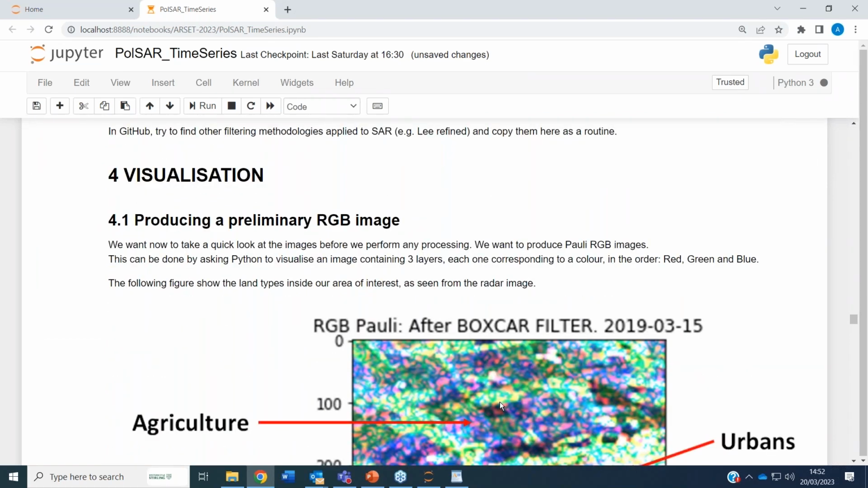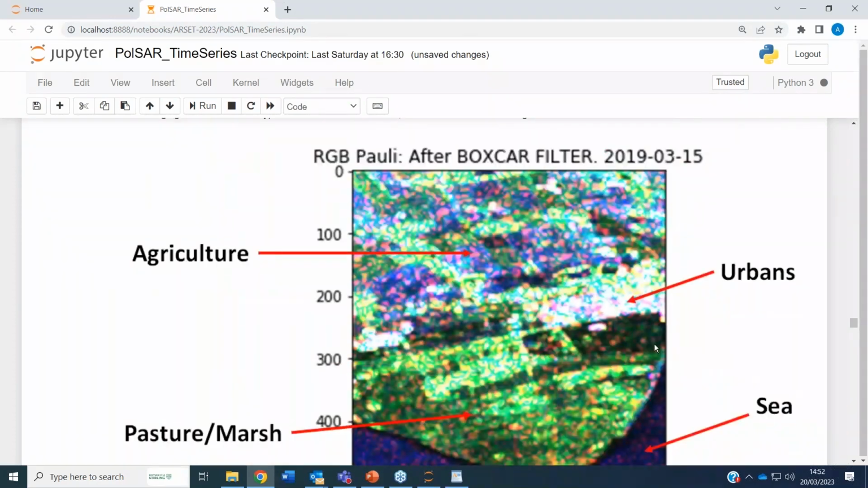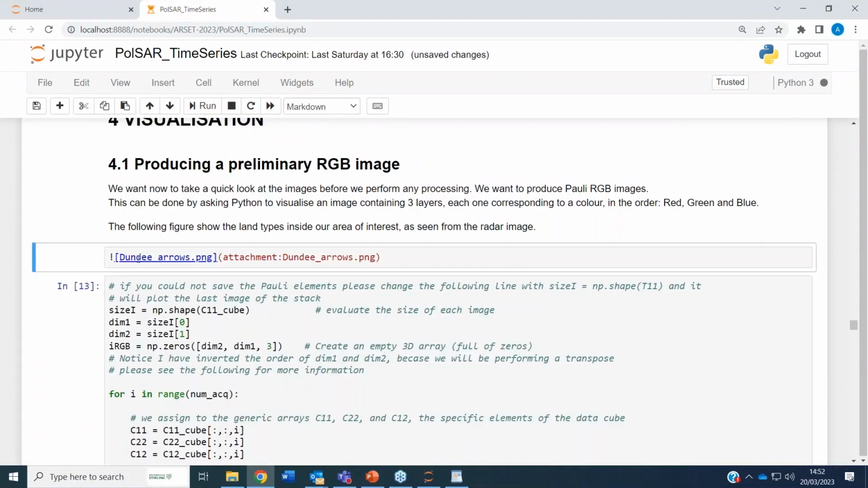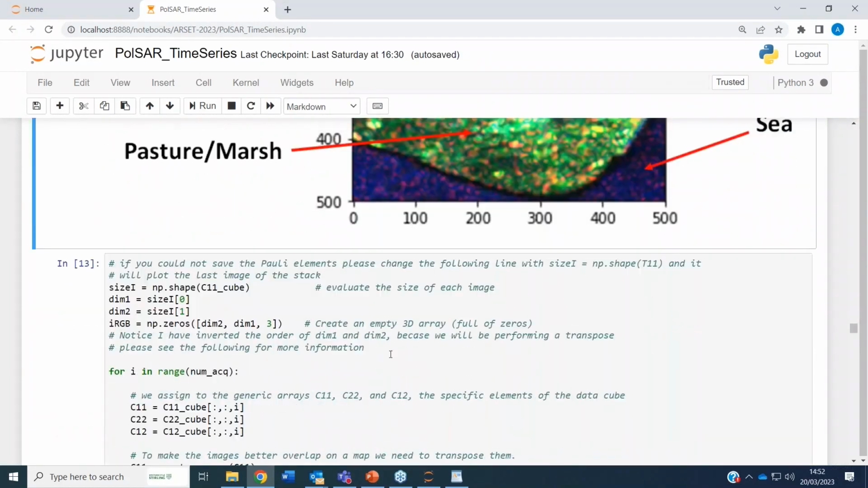In this part of the code, we want to visualize the images. Again, this is the area of interest with the different targets inside. This is just a PNG, so if I click on this, you see just a link to a PNG. The actual images come out from these other lines.